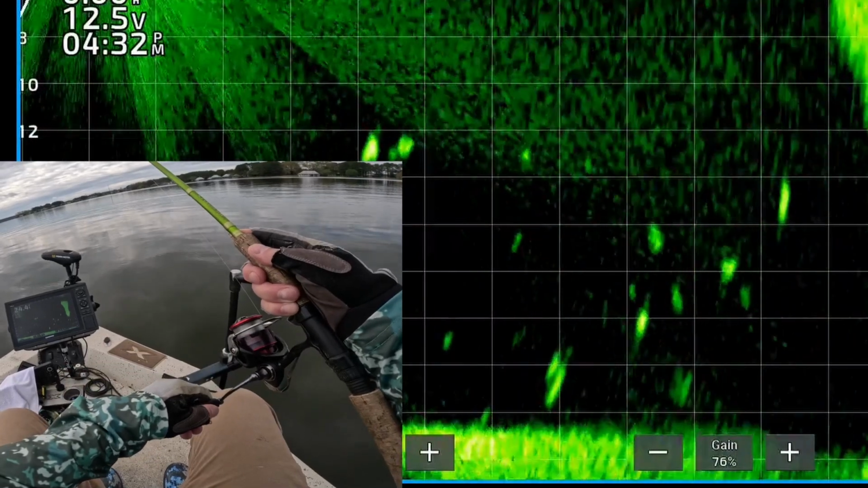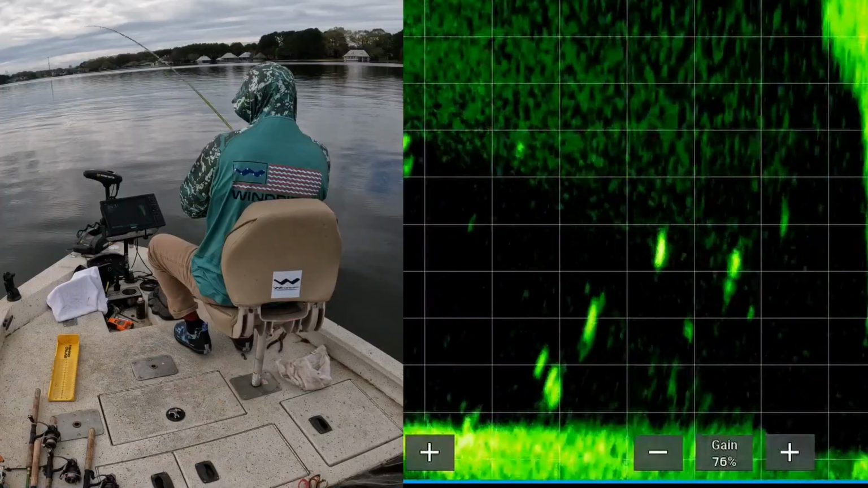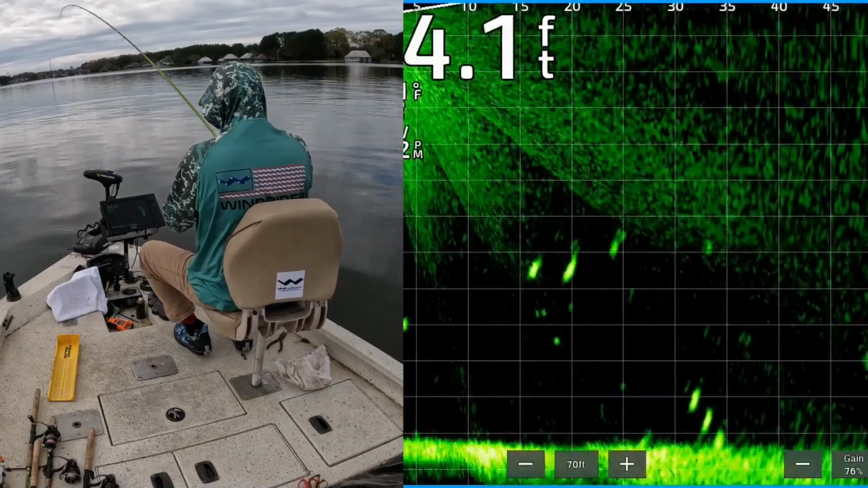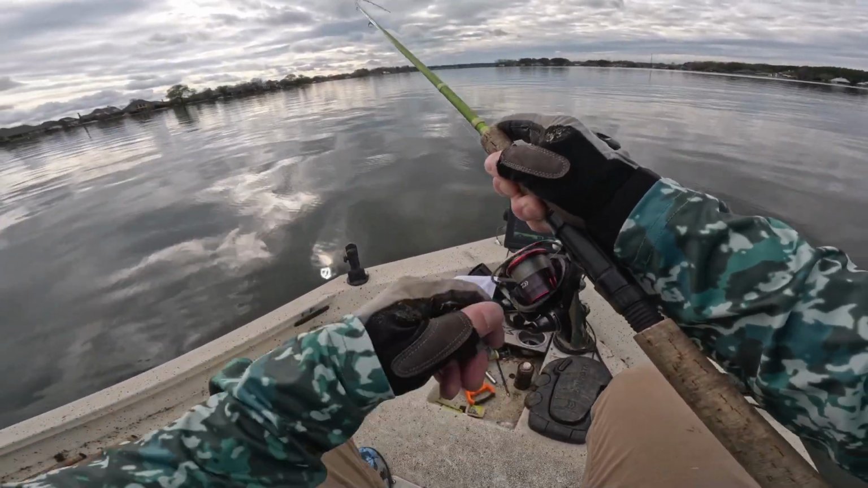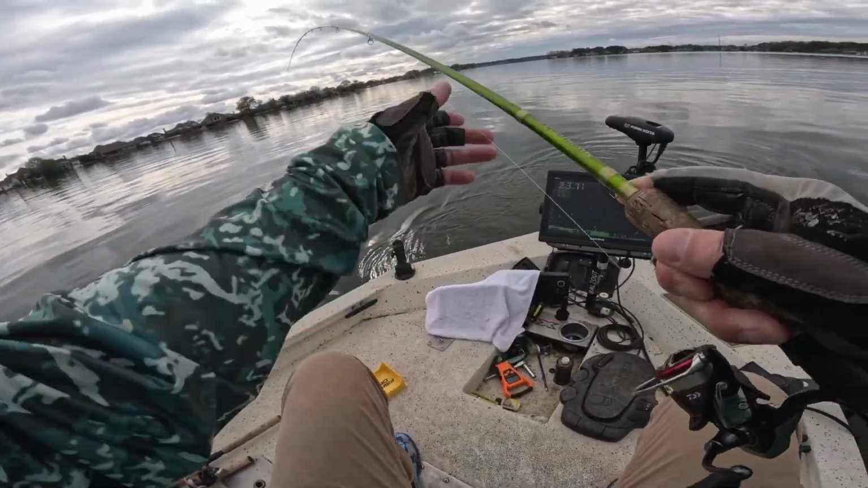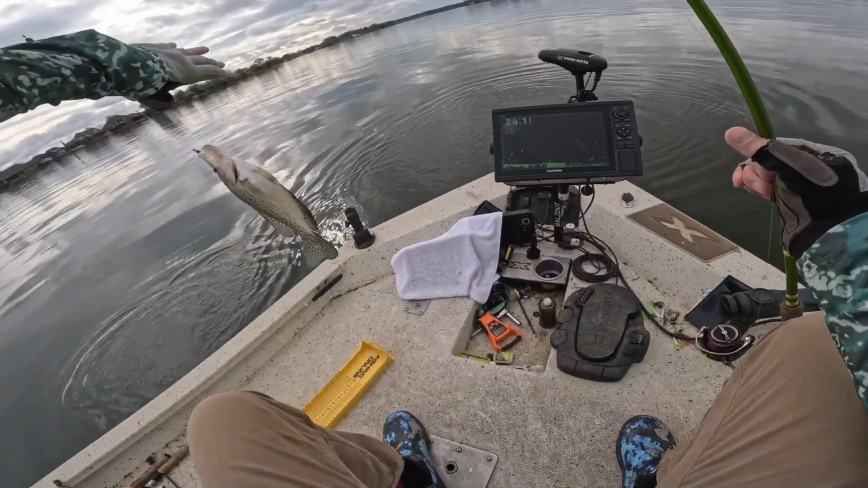That looks like a crappie. He's turning, he's getting it. Got that one. Sucker's 45 feet out there. Thought you could get a bite to eat, didn't you? Get in here.